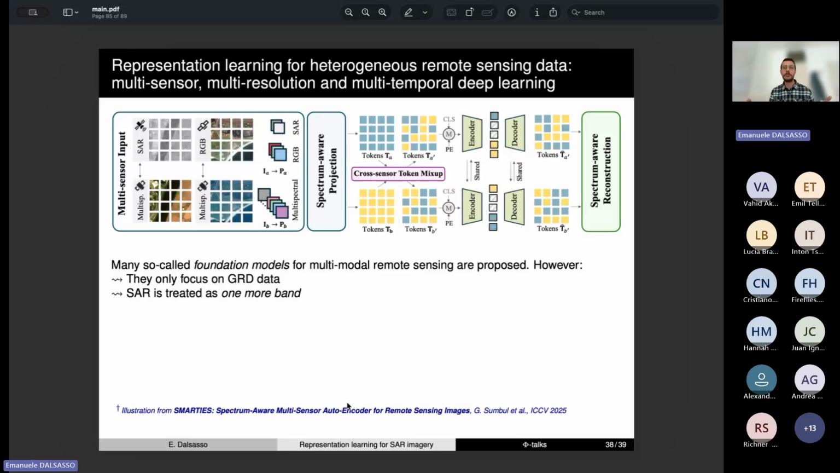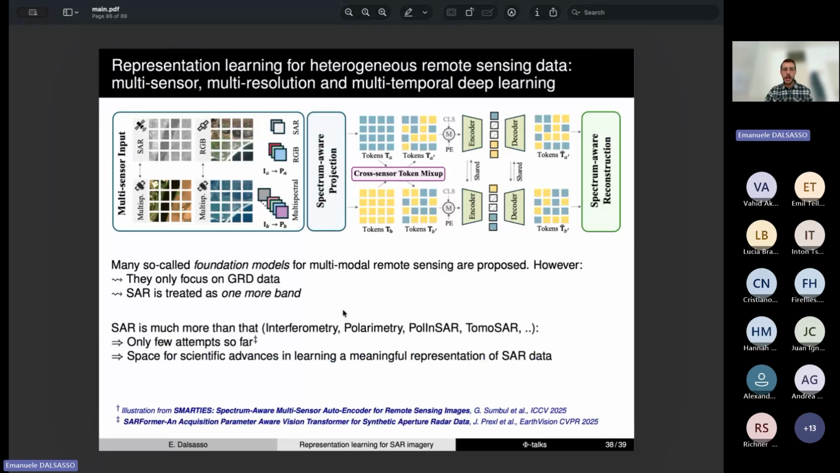So we lose the phase information, which means that we cannot exploit the correlation between the polarimetric channels, which is encoded in the phase. We cannot exploit the interferometric capabilities. And so it's a bit deceiving, because SAR is just treated as if it was an extra band. And again, SAR, in my opinion, is much more than simply GRD data.